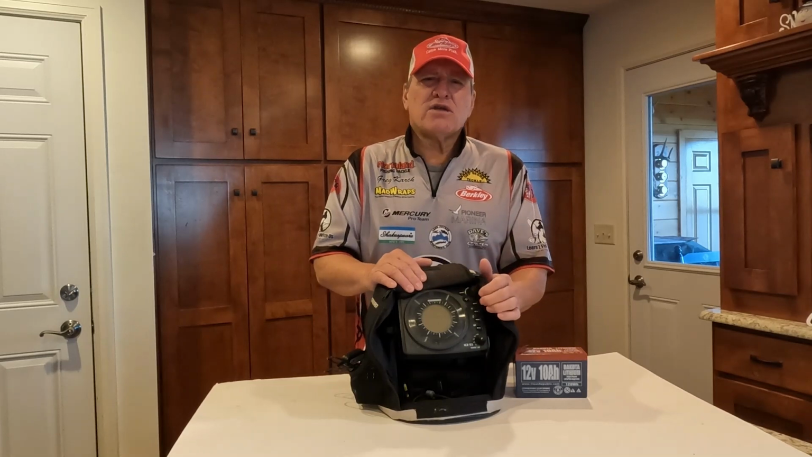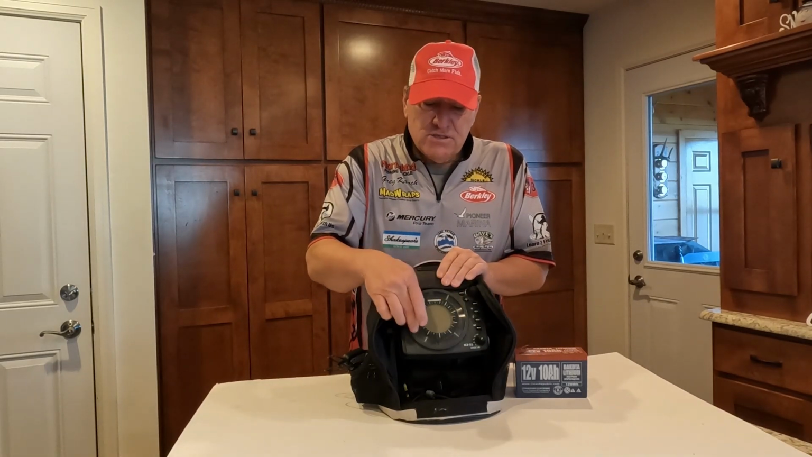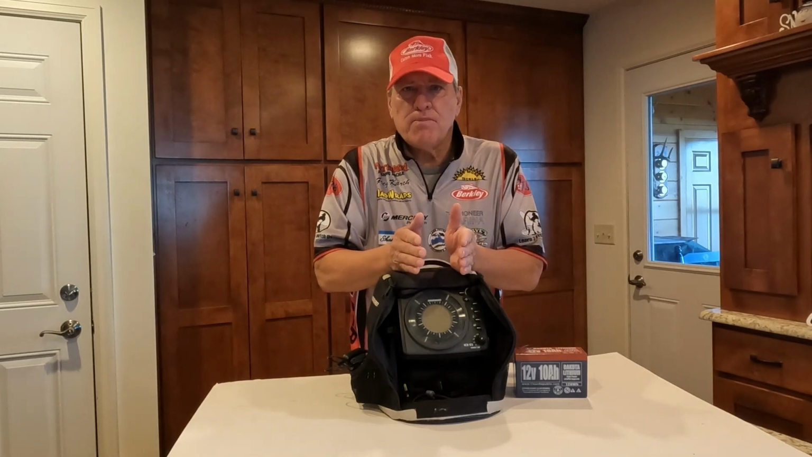And then you can set your gain and adjust that. But what I can easily do is see from the top of the ice all the way to the bottom what's going on with a flasher unit, which is really nice. And as fish come in and they get closer to my bait, it'll actually change colors so that I know that fish is very close to my bait.